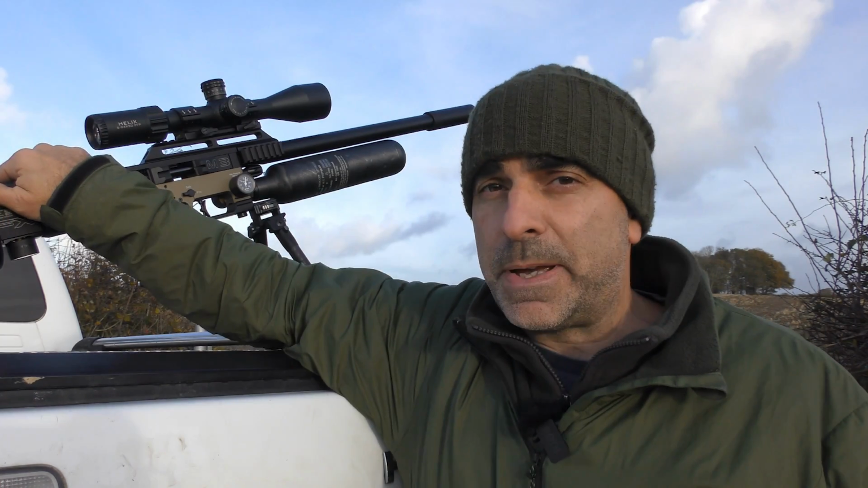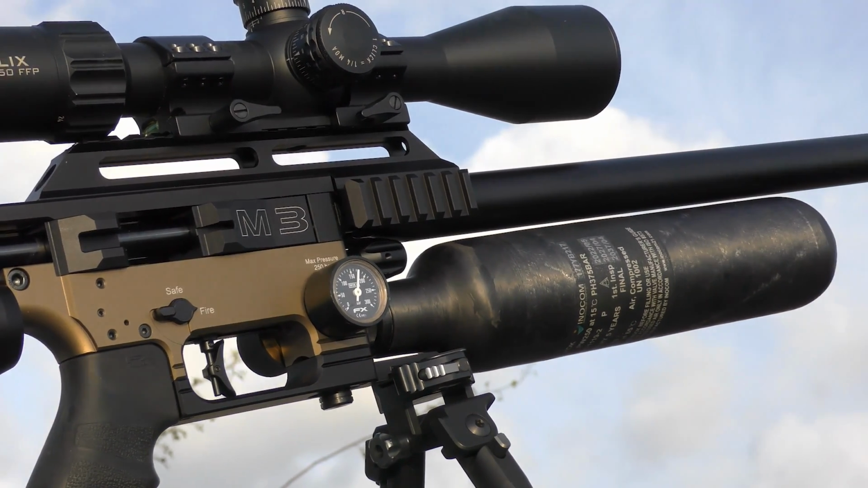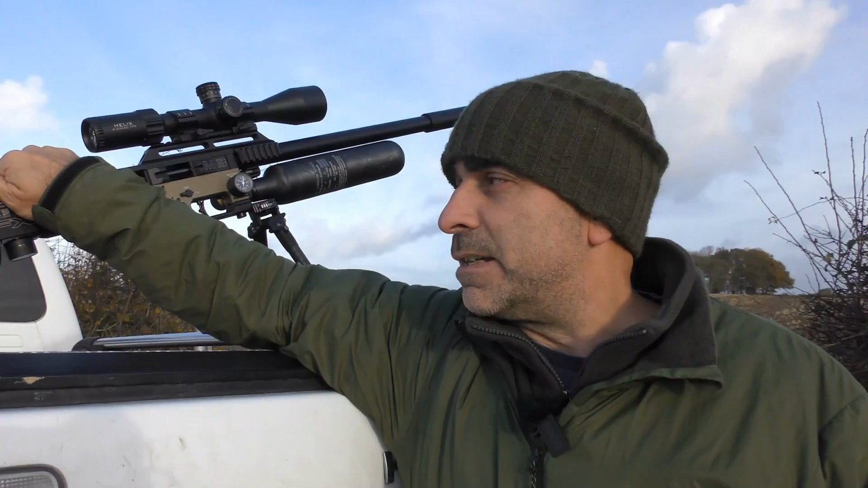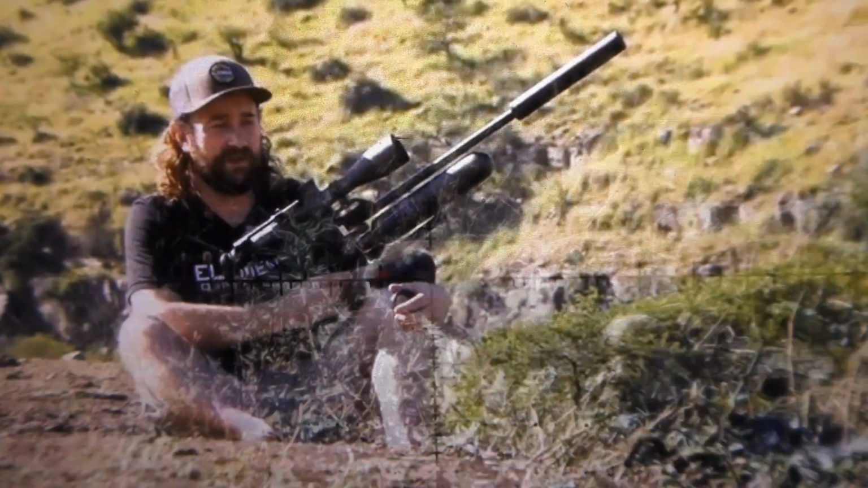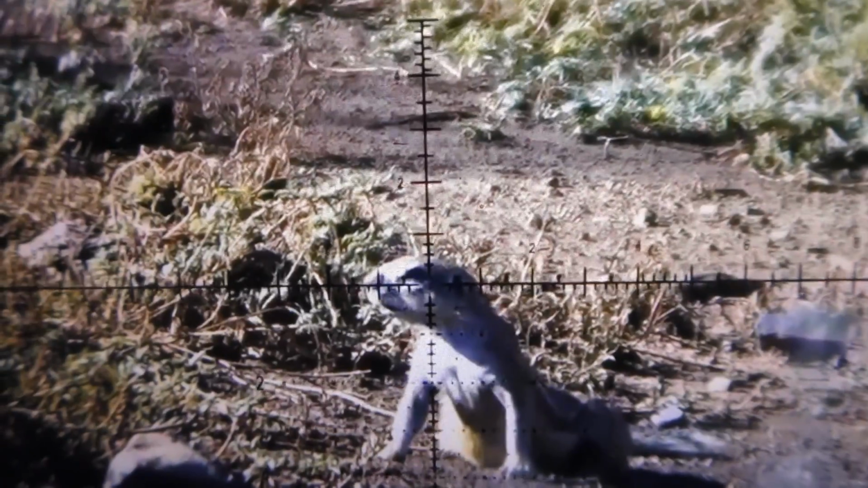This is the FX Impact. The FX range of rifles have been around for a little while now, and they have obtained quite a good following for being very accurate, very reliable rifles. The FAC rated rifles in particular have gained quite a reputation, probably thanks to people like Matt Dubber from Air Arms Hunting SA, who has taken some incredible shots with these rifles and really sent them to the top of their game.